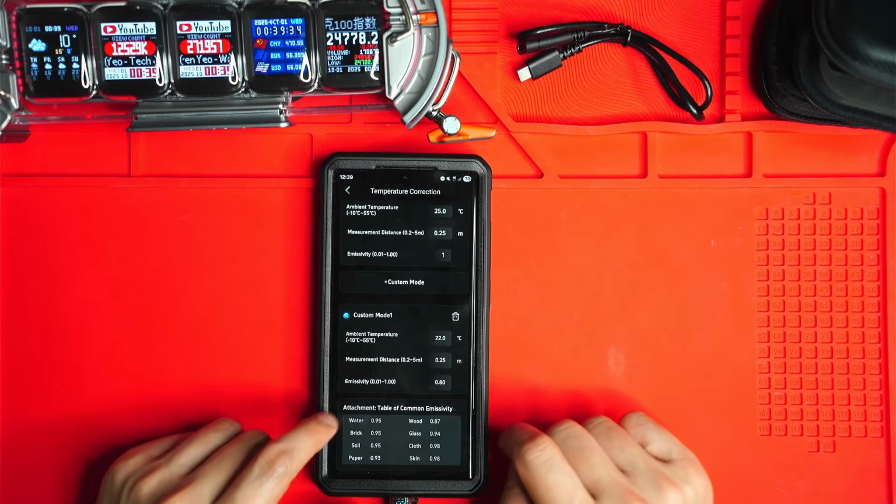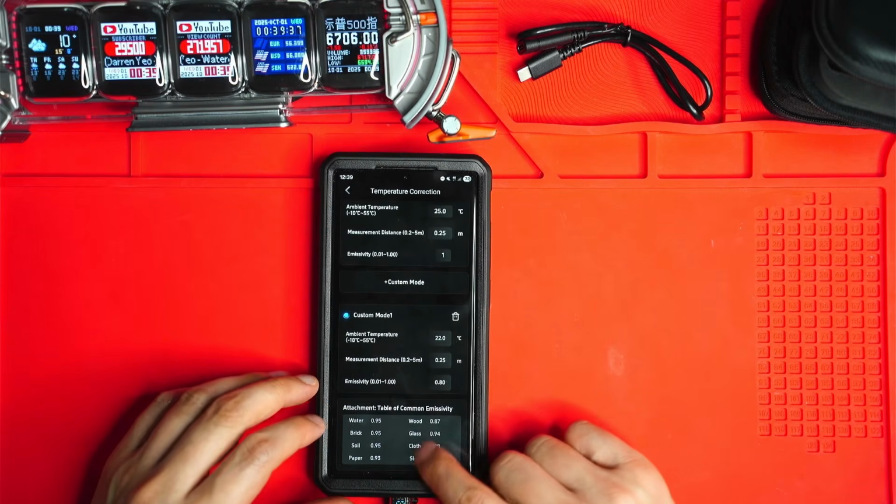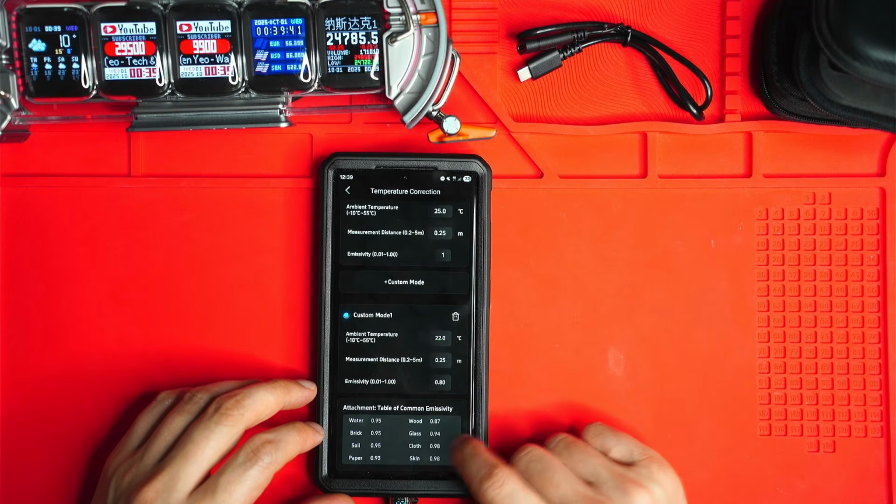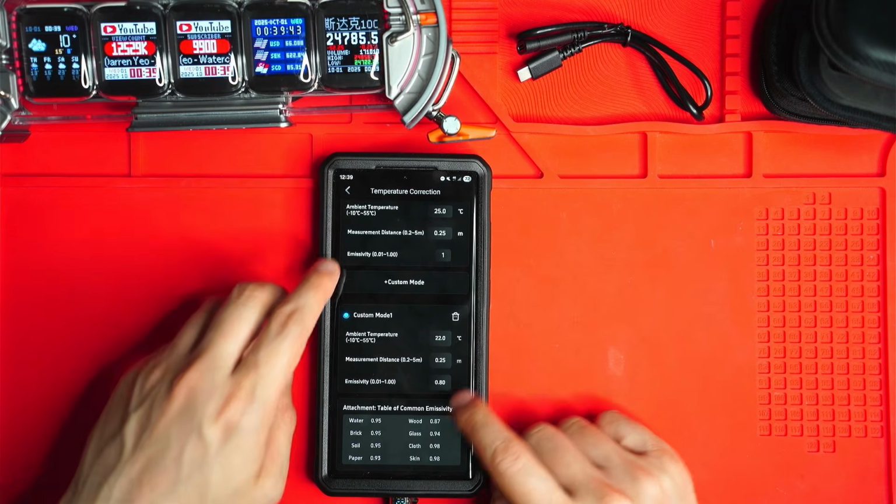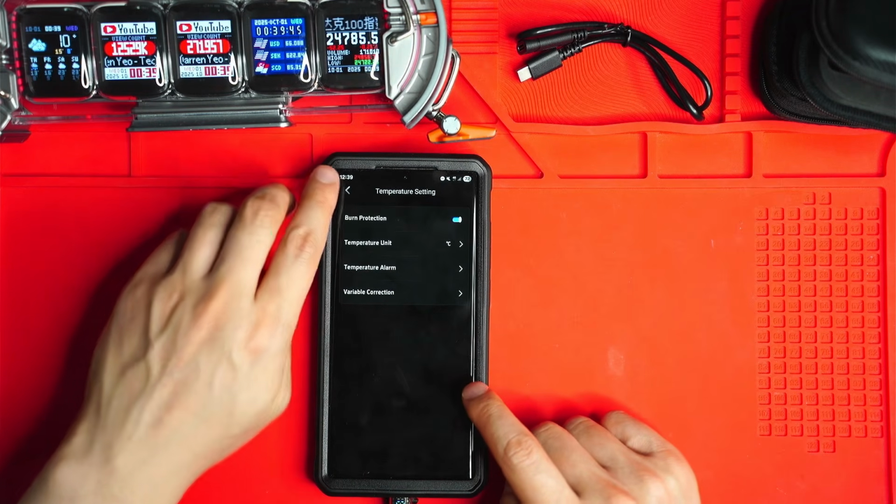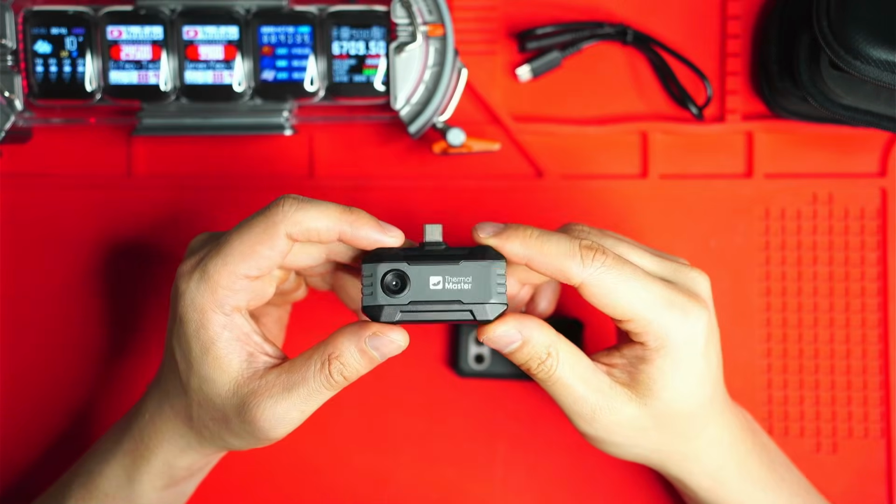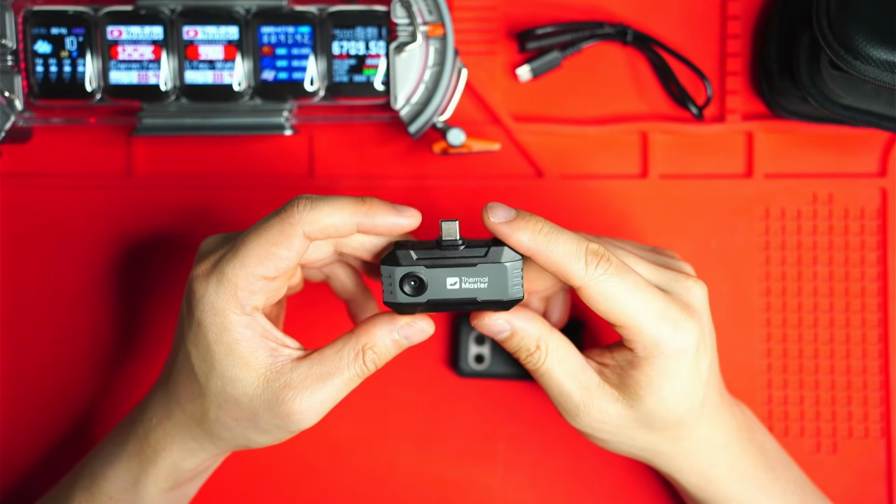So yeah, I actually use GPT to help me find out the emissivity values of various objects, because it only lists a few here. But yeah, I think this is really important and provides you with better, more accurate readings. So I want to talk about the pros and cons of both of these thermal cameras.